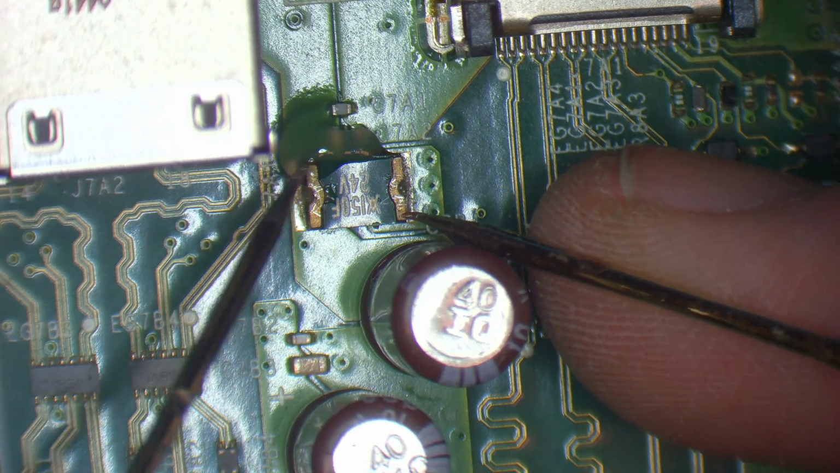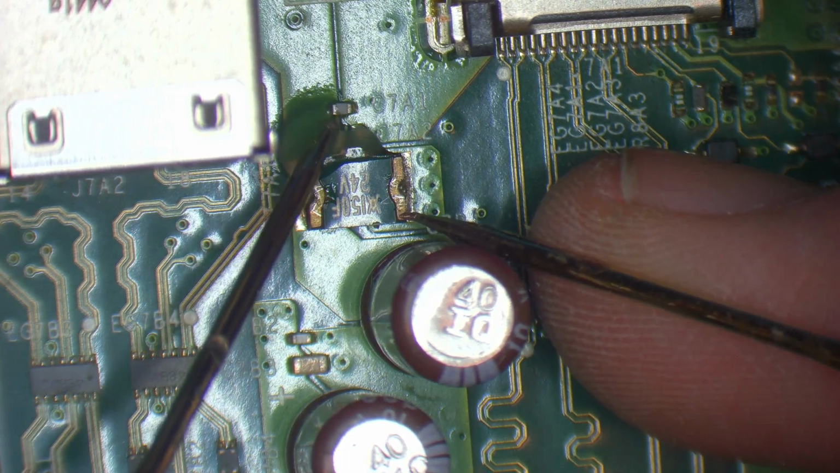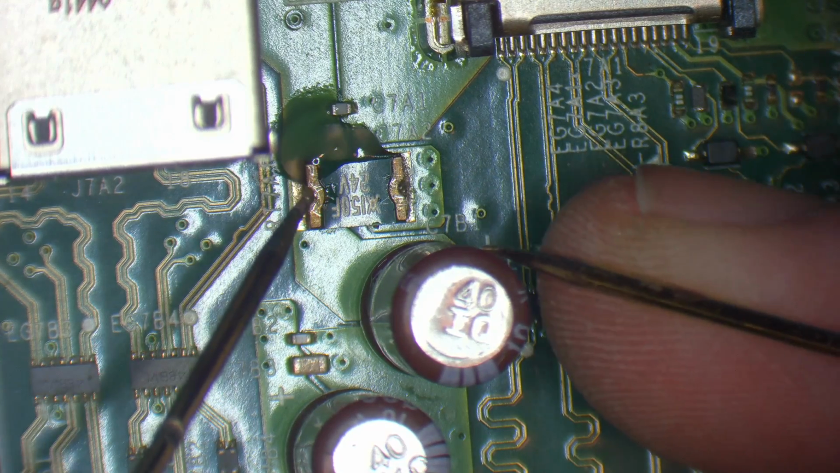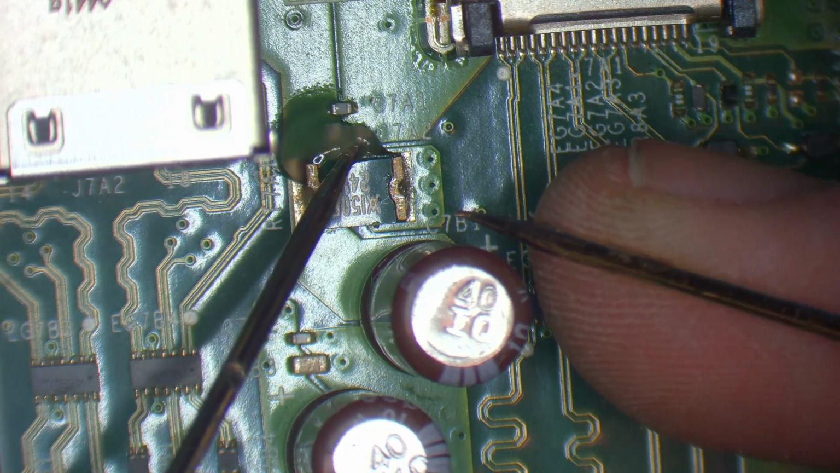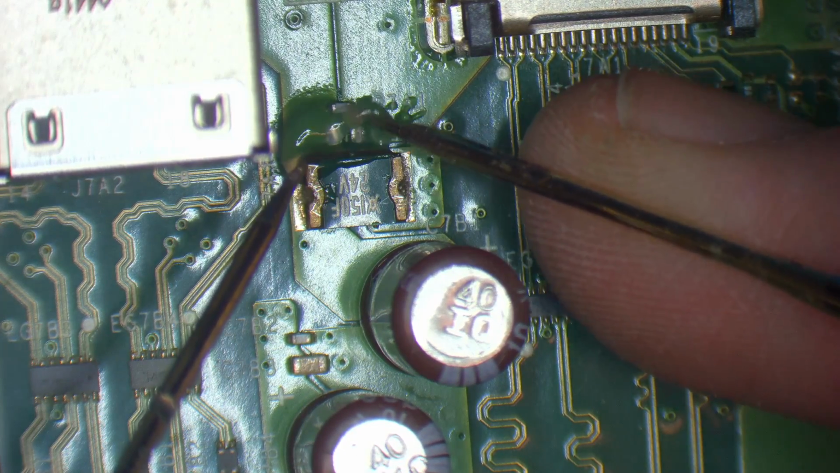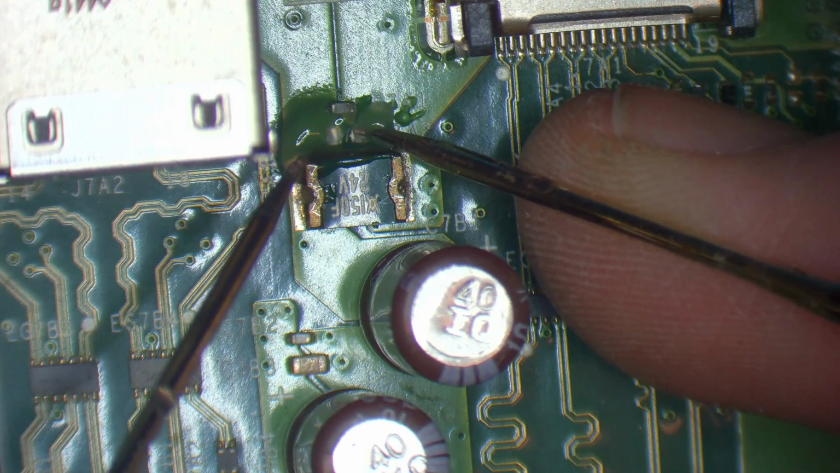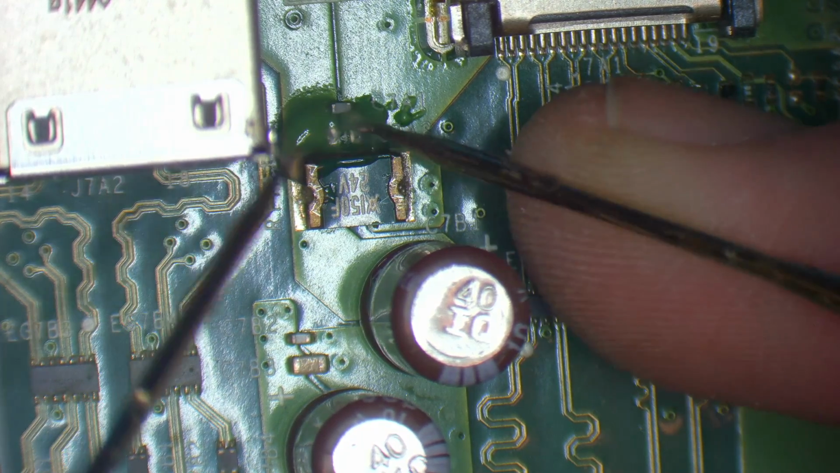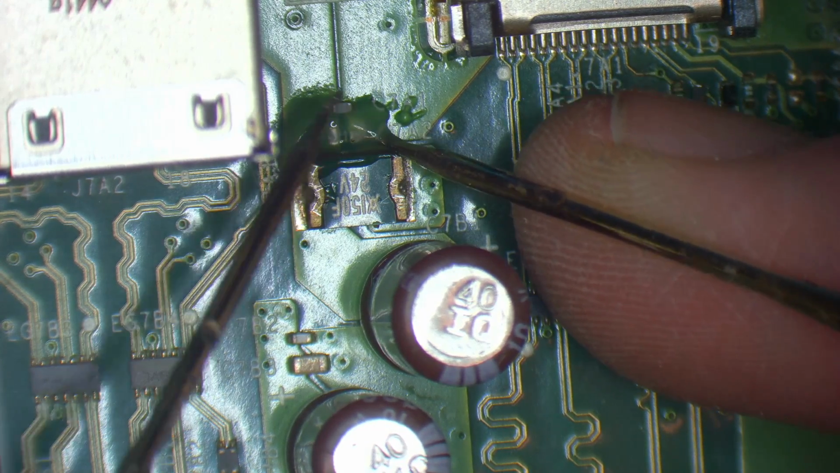So I've gone for the most obvious, which is going to be one of these two capacitors here, because the capacitor does have a short to ground. So it has got a connection to ground on this side here. So this part here, just move that flux out of the way, this part here is ground, whereas this part isn't. So if it wasn't this cap, then I'd have removed this cap.